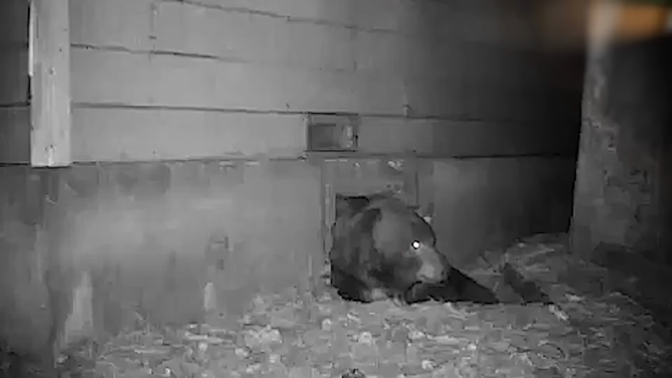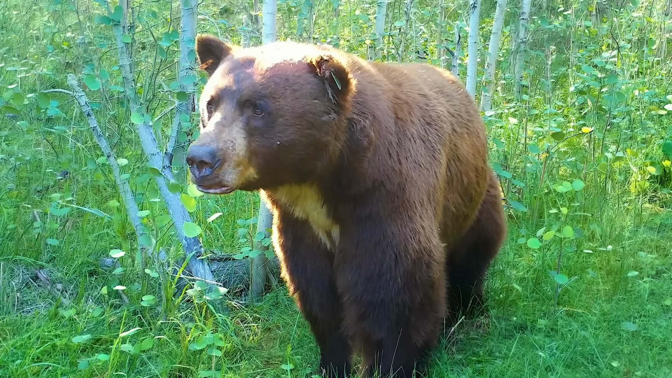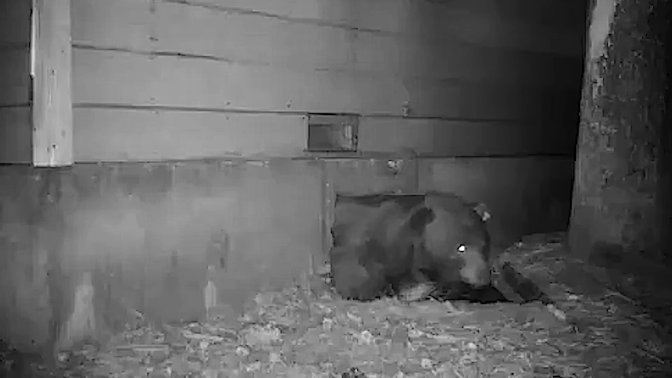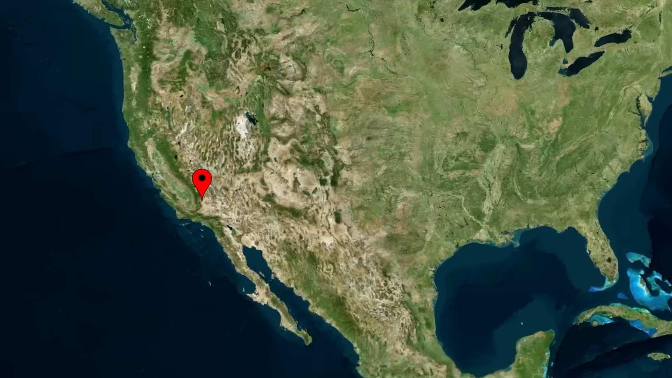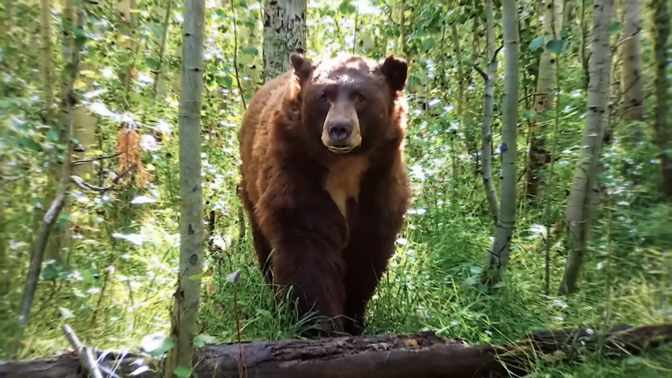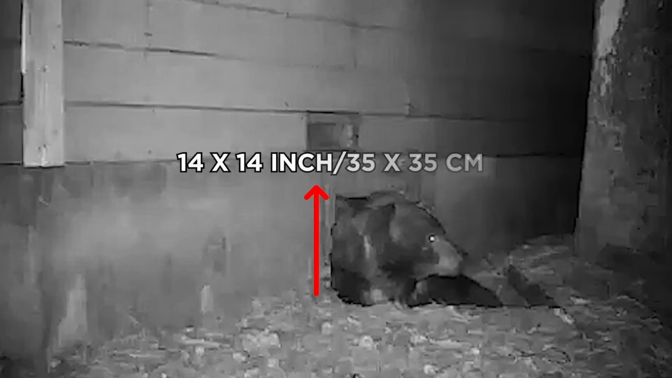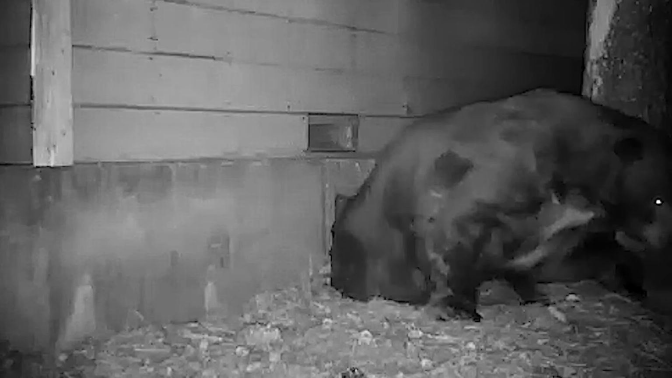Check out this tight squeeze. The bear, affectionately known as B33, was captured on trail camera by a wildlife photographer wriggling out of a crawl space under an abandoned house in California. Considering B33 is a chonker at 500 pounds and the crawl space measures 14 by 14 inches, it's extremely impressive that he manages to get that enormous booty through such a tight space.